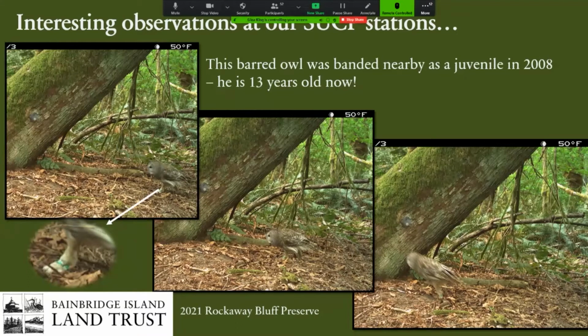Let's see. So our Rockaway Bluff Preserve team, this is so funny, because a barred owl not only walks in front of a camera during the day, but it had an identifiable color band on its leg. And so we got in touch with the fellow Jamie Acker who does the owl banding on the island. He said, oh yeah, I know that guy. He was juvenile 2008. So this is a 13-year-old male who has nested nearby this site.